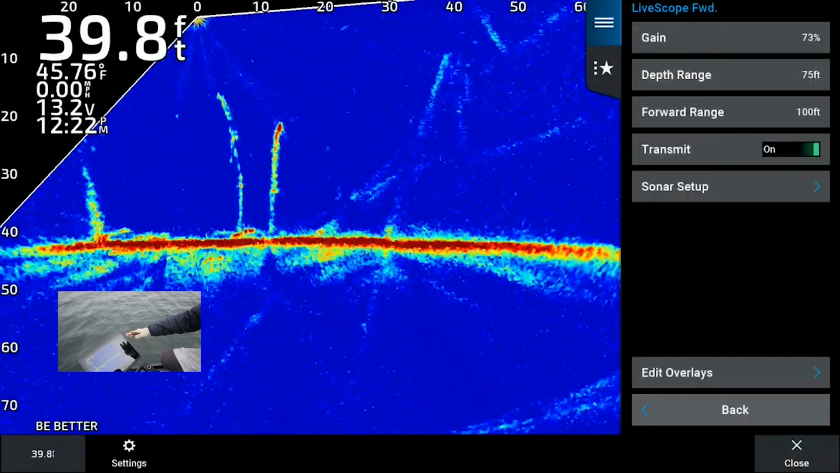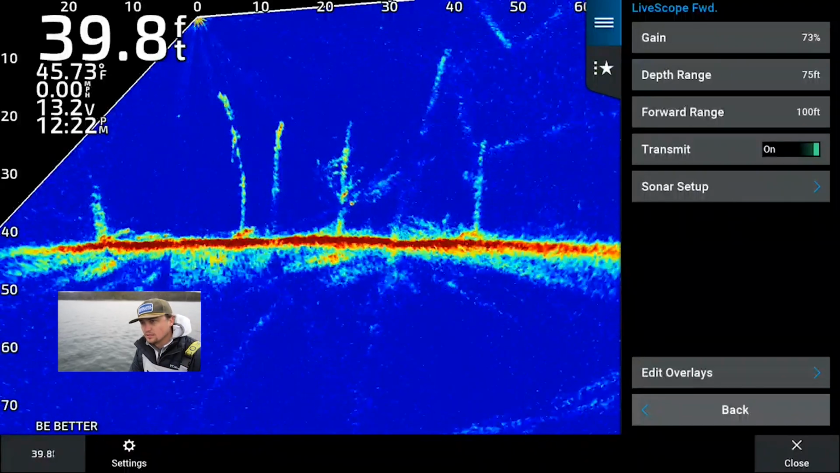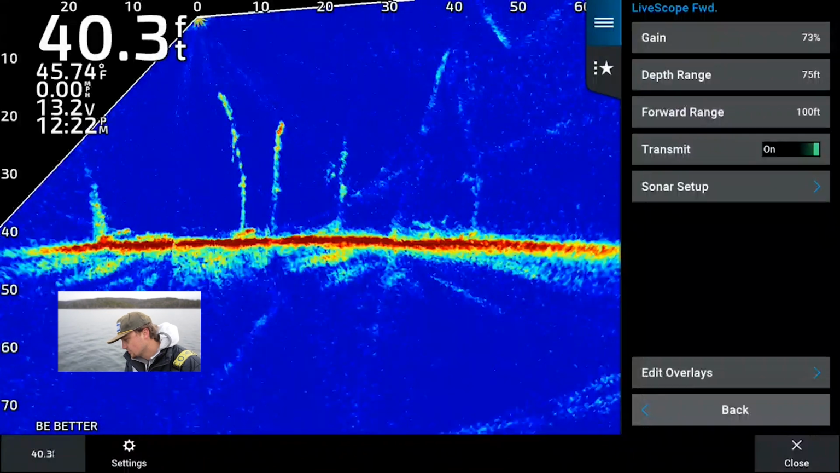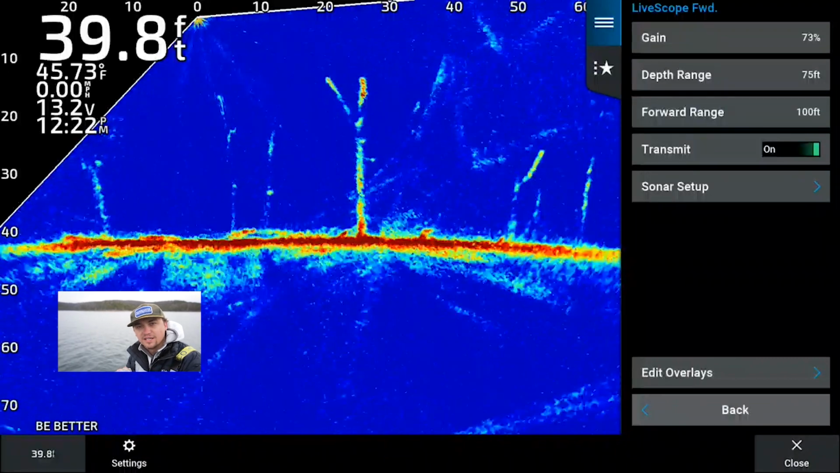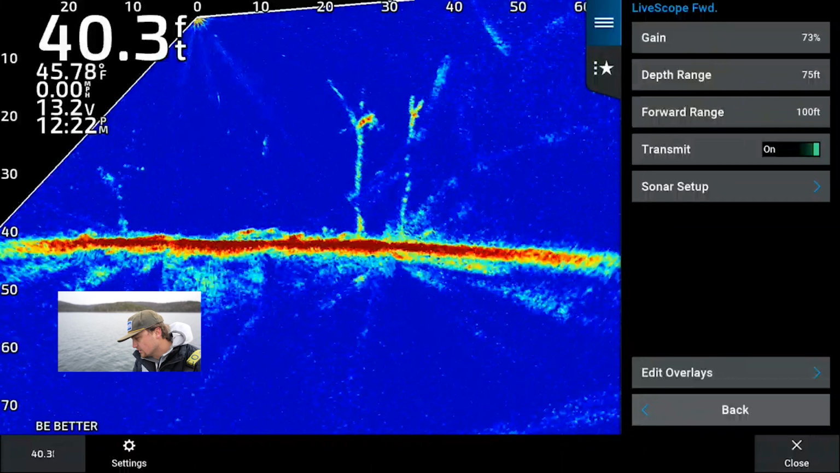So I keep gain around 70 to 75. Some guys keep it a little colder, hotter, but 73 is kind of a happy middle for me. And then if I were to get into maybe some dirtier water, fishing shallower, I will then bump that down to about 70, maybe 69, somewhere right around there.